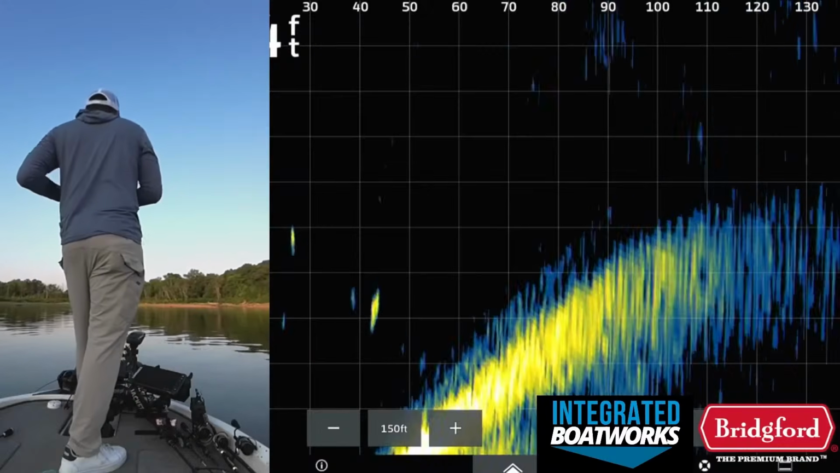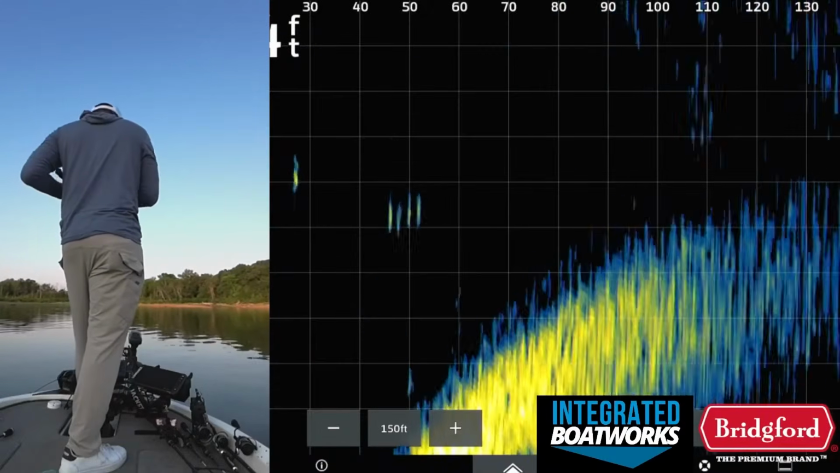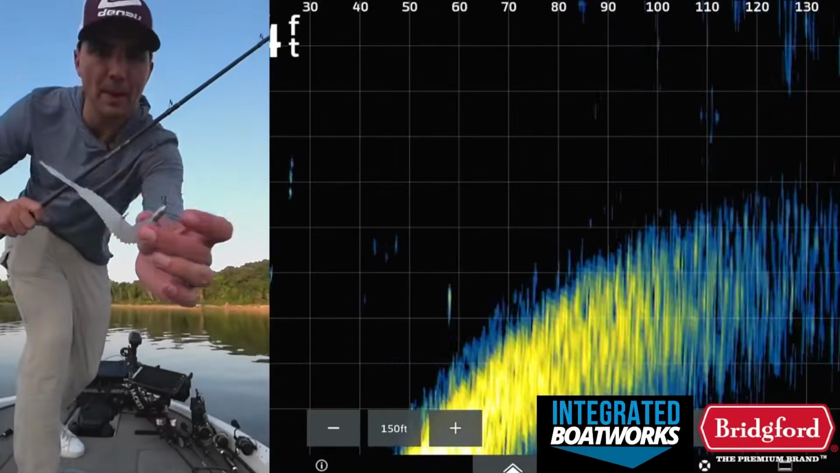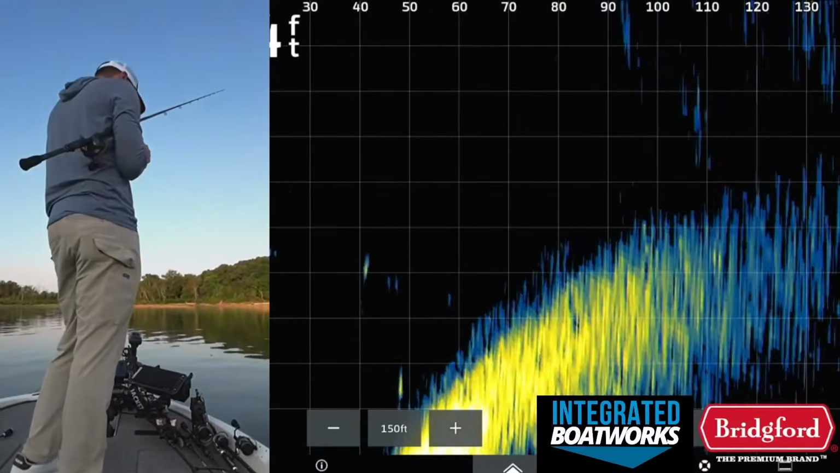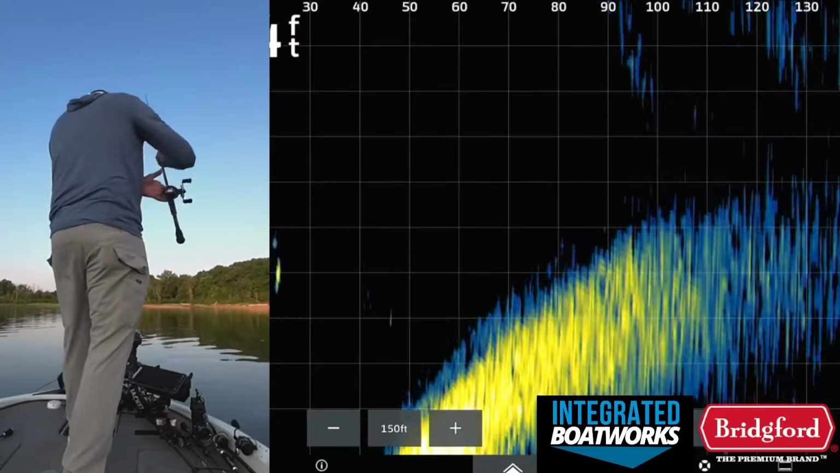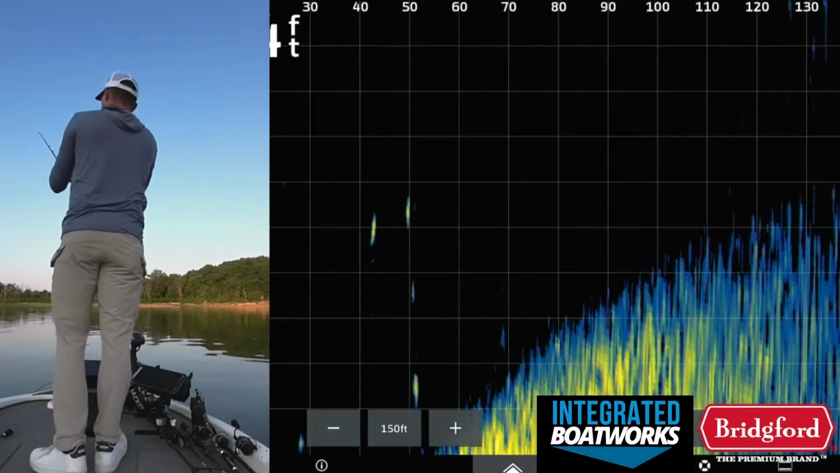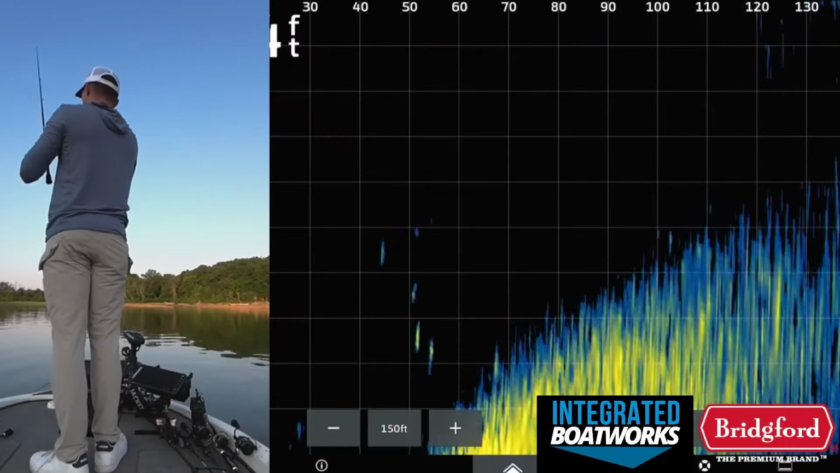What in the world? I got bit 5 times on that cast. Pulled my shorts down, look at that. They were like bam, bam, bam, bam, bam. They didn't get it. What the heck? So confused. One schooling over there.